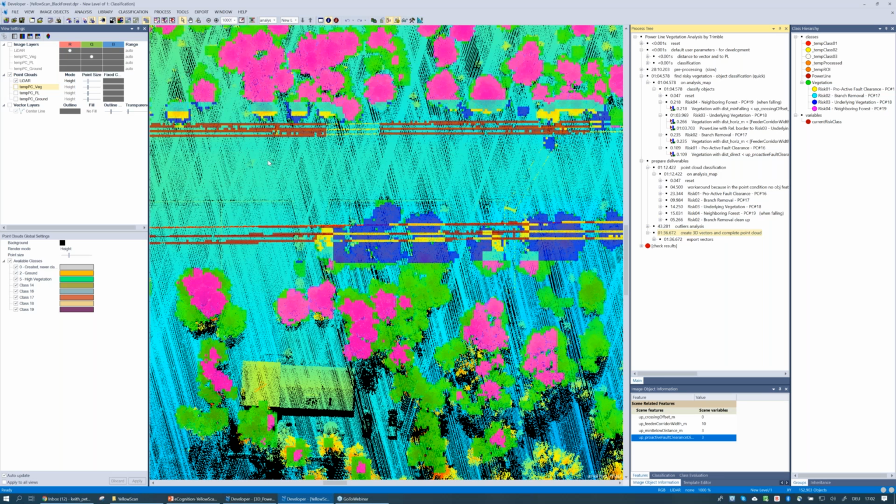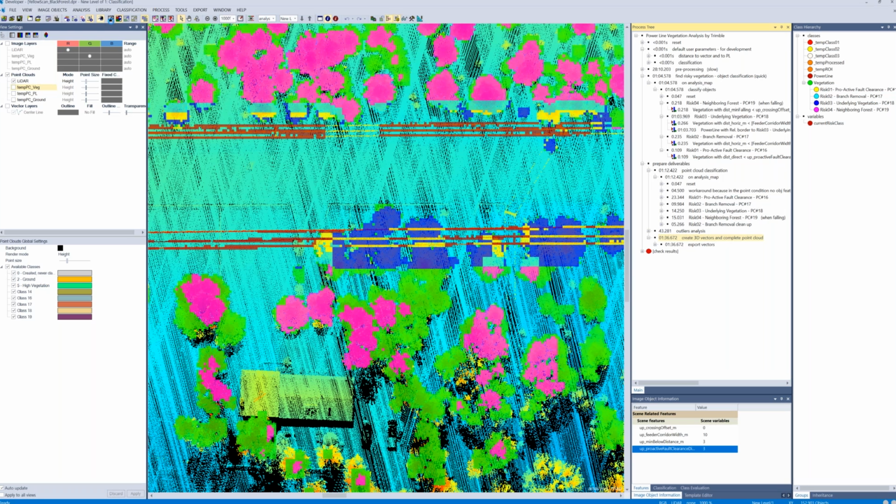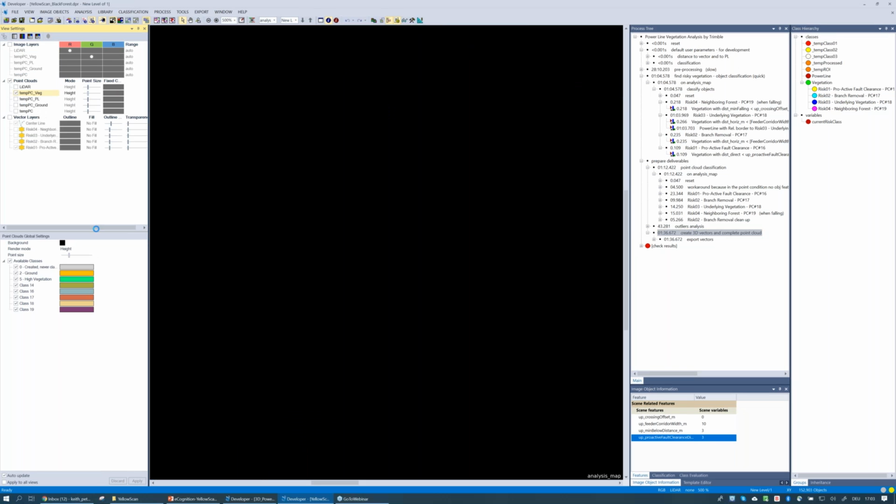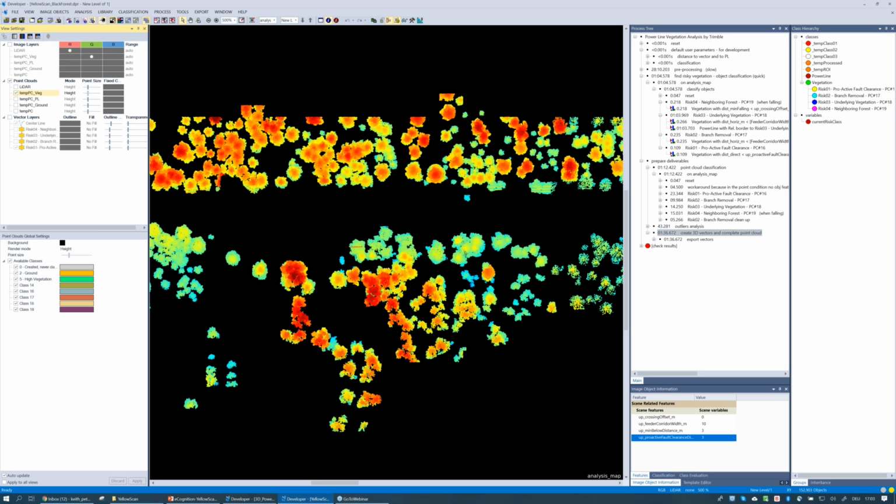So turn off our classification view first of all, zoom out a little bit, and we can turn off this full point cloud. I'm just going to take a look at the one called temp PC vegetation, which just represents my points in vegetation. You see I'm still in height. I can now turn on a classification view. So I've classified these points now, and now I can visualize this classification.